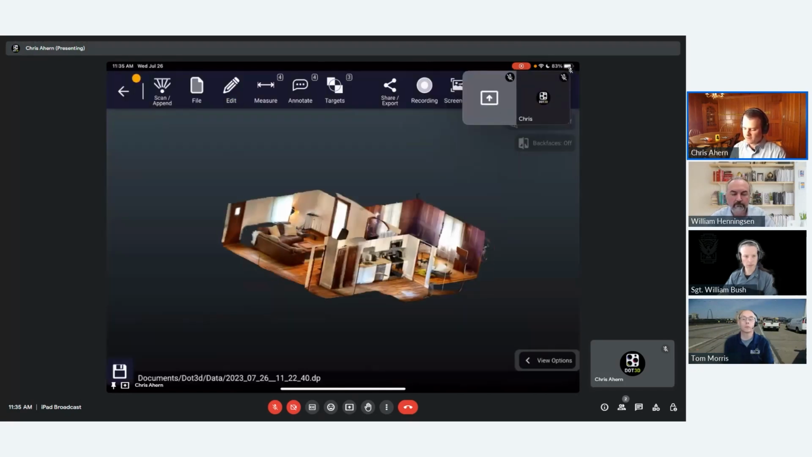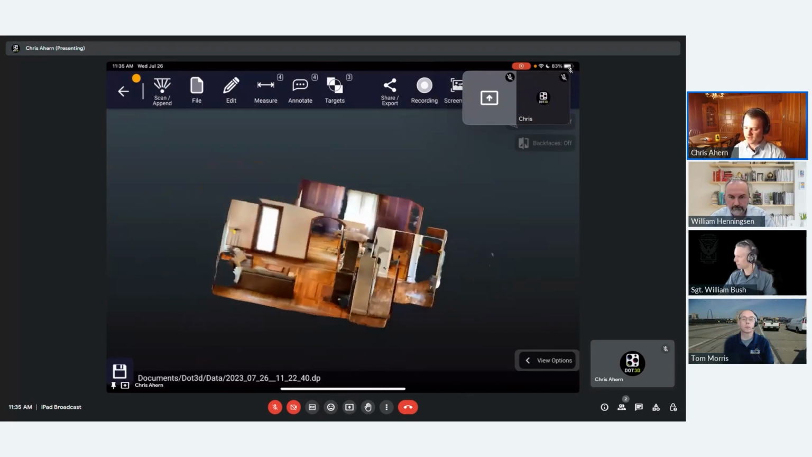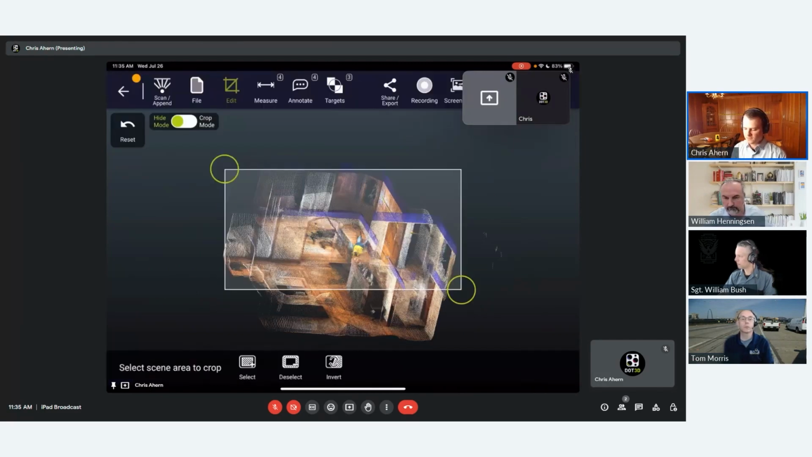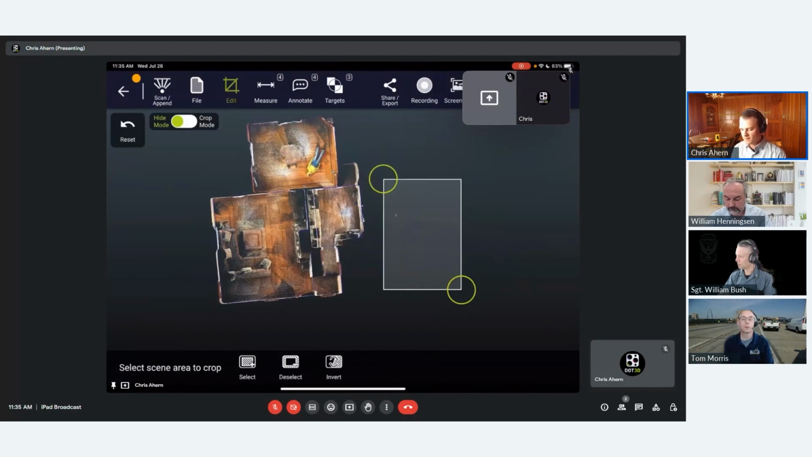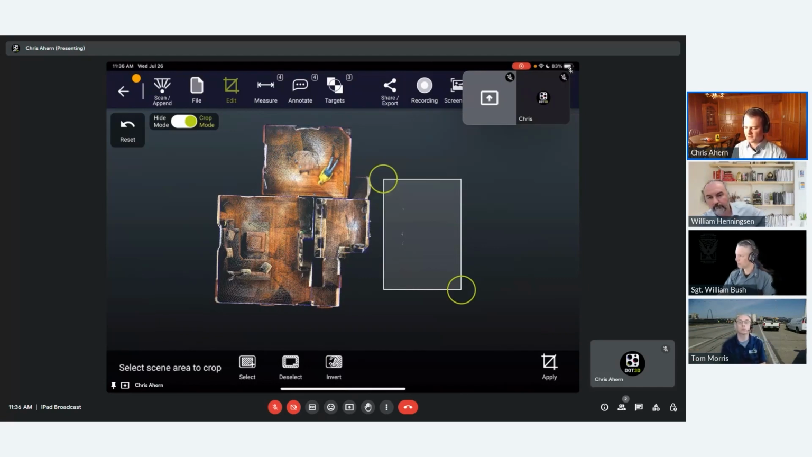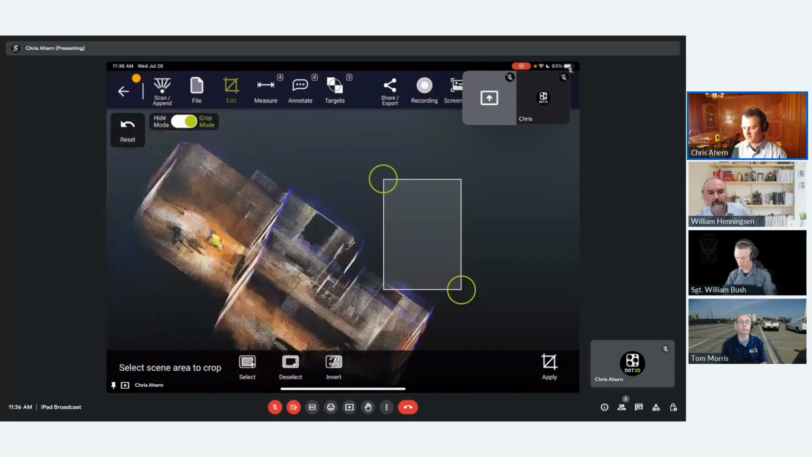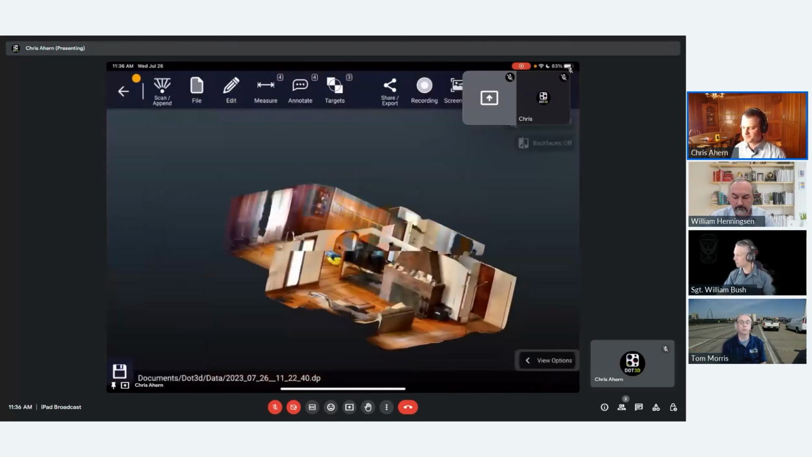But it's still there. If I go back, I can revert. I can bring it back at any time. And then you do also still have your traditional cropping tool if you do want to delete points. So for example, these stray points through the window, I would switch to crop mode and apply, and select and then apply. So then those are deleted from the scan, whereas the blue points are just hidden anytime you leave that window.